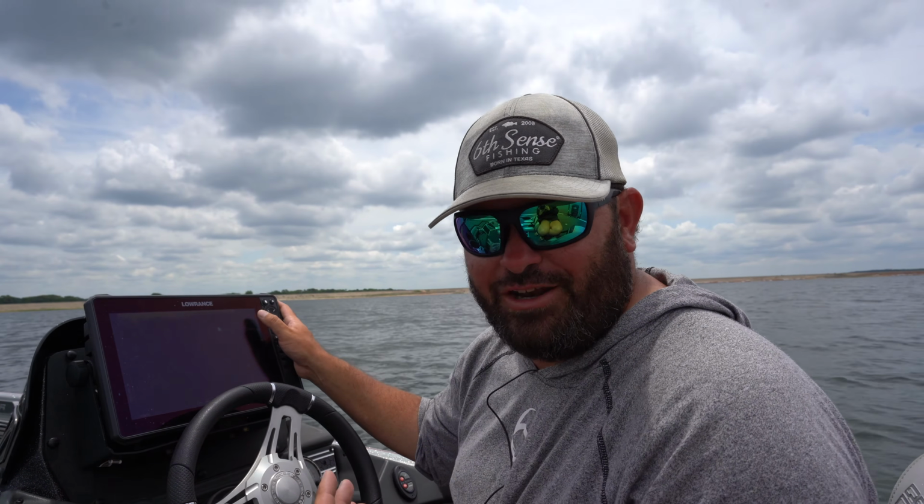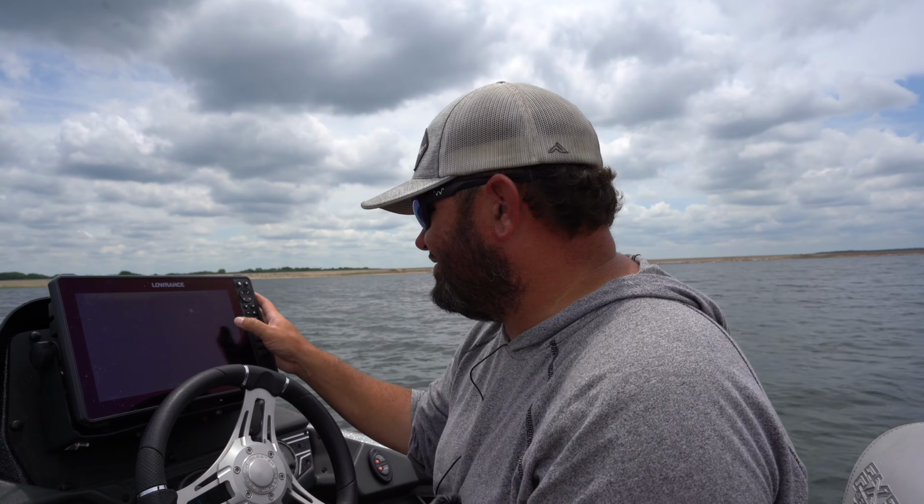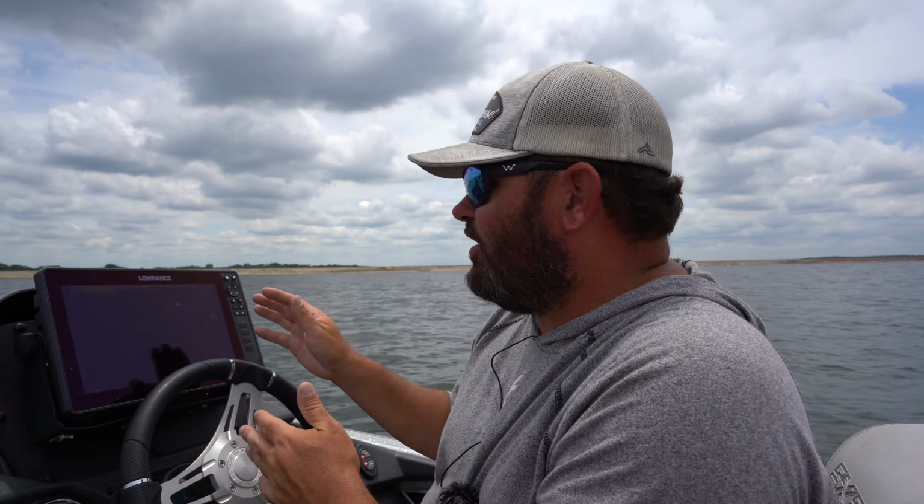Frequency on this, it's got an 800 kilohertz, 455. I always run 800. Again, 455 is for deeper water applications than what we're going to use. Contrast, I've got mine set on auto +4. Again, Lowrance makes things so easy with that auto plus, auto minus. It's the main reason that I love Lowrance, is ease of function.